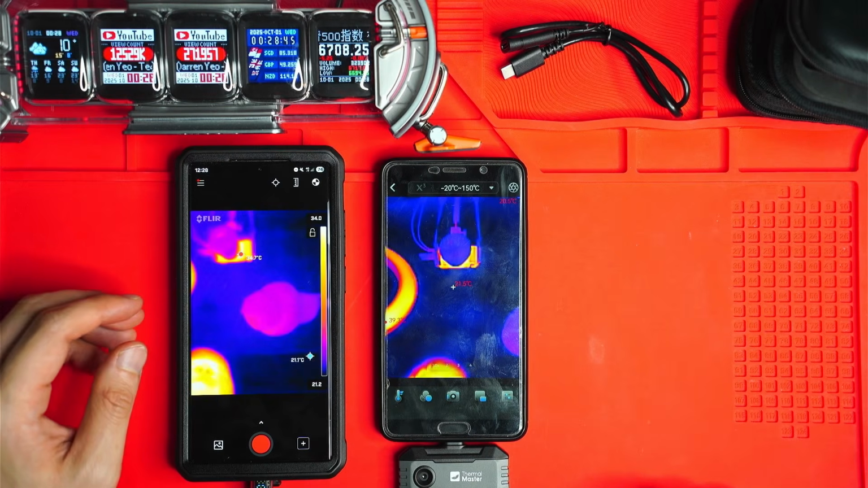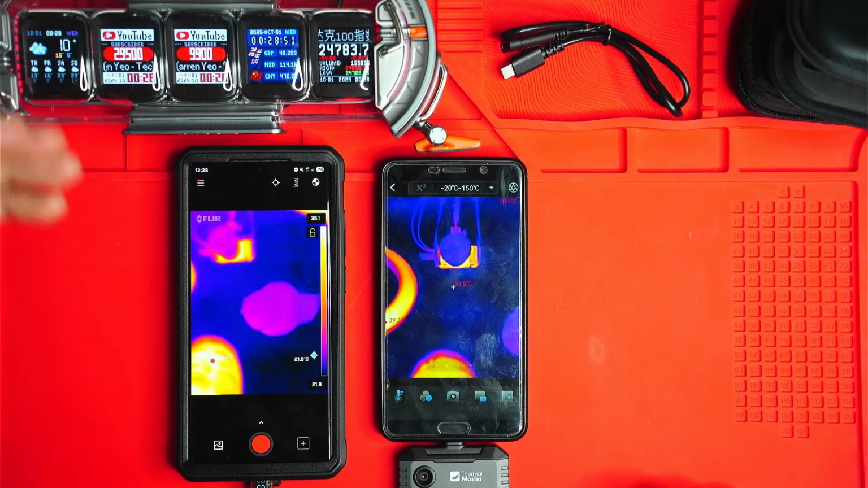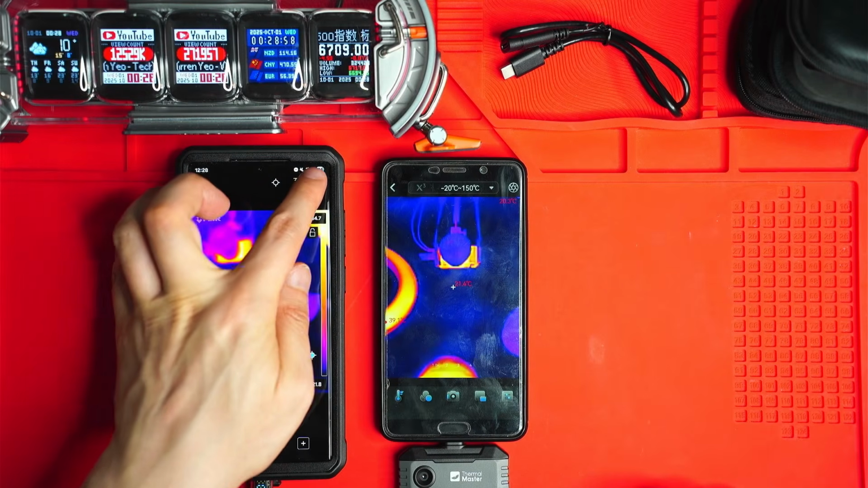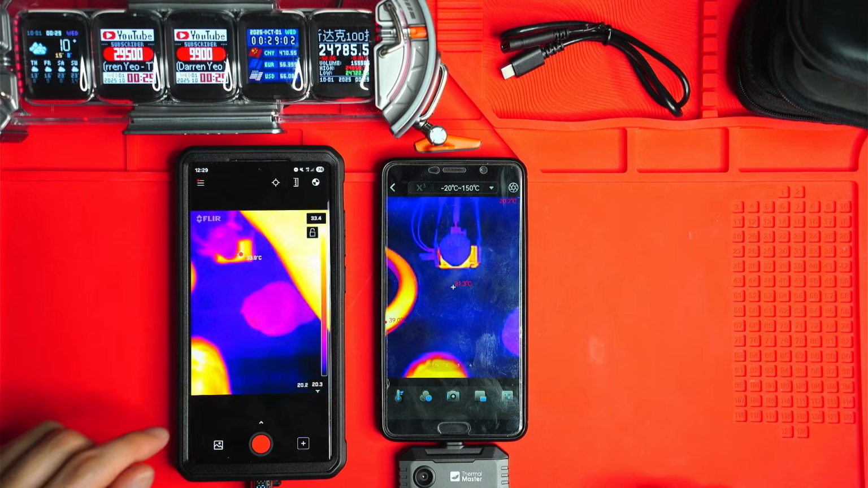That button to the right is like a calibration button. So sometimes you'll notice when you're focusing on, basically, two different temperature objects that vary very widely from one area to the other, the camera will click and calibrate itself. So I've never had to press that button manually, but you can if you want to.